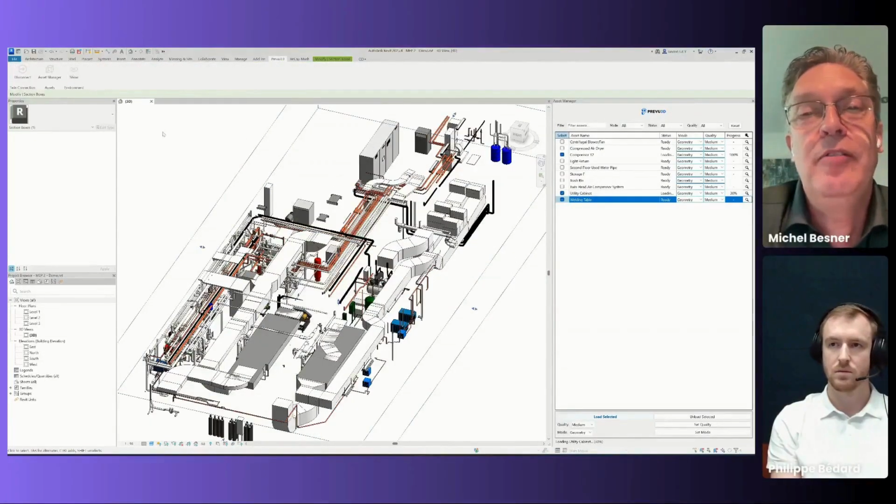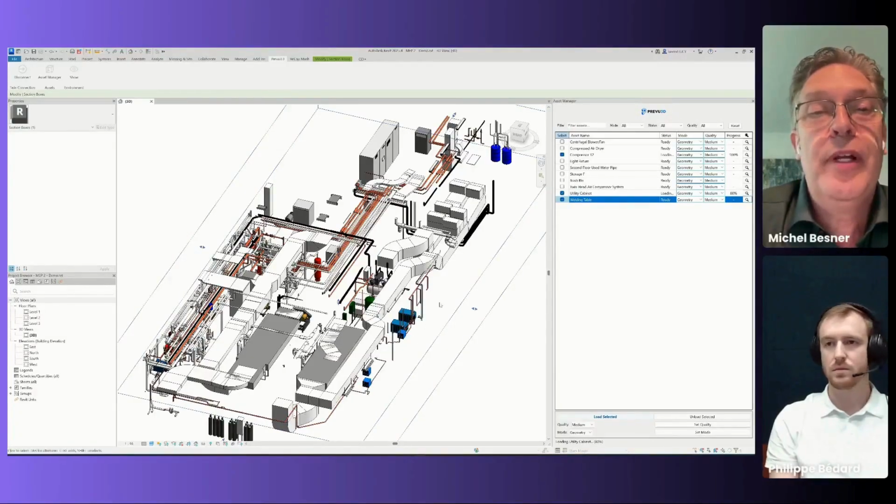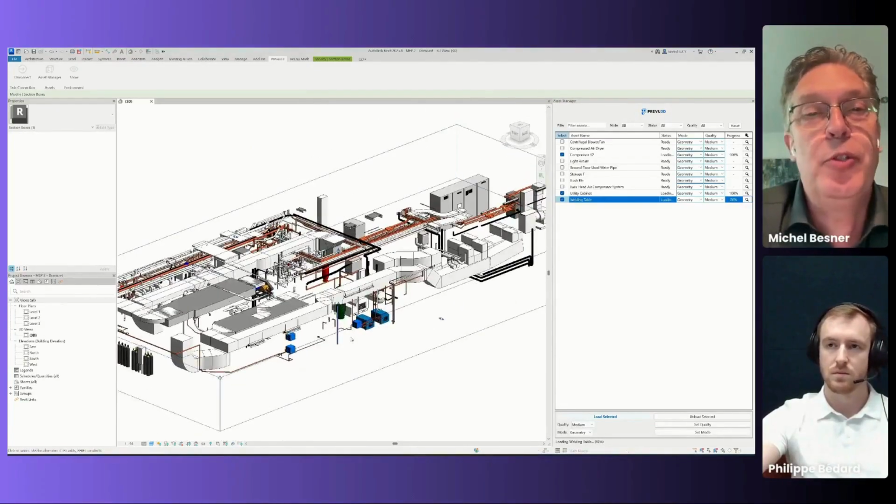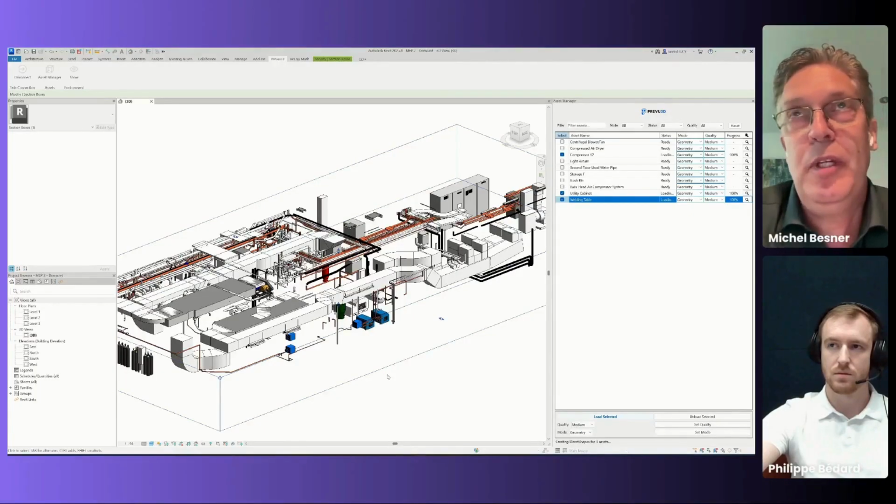So with the ability of our isolation of assets, we're able to bring assets specifically inside of Revit families, to bring, let's say, a specific compressor pump that you want to do as-built modeling of because you don't have a CAD version of it. These will all be use cases possible in this.